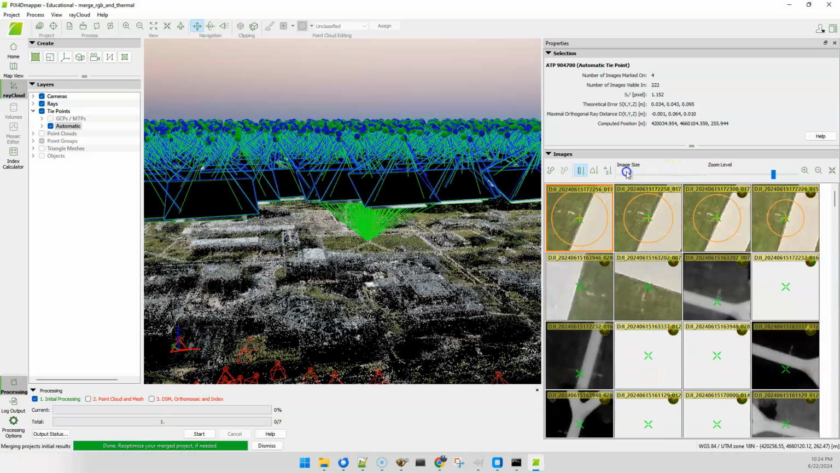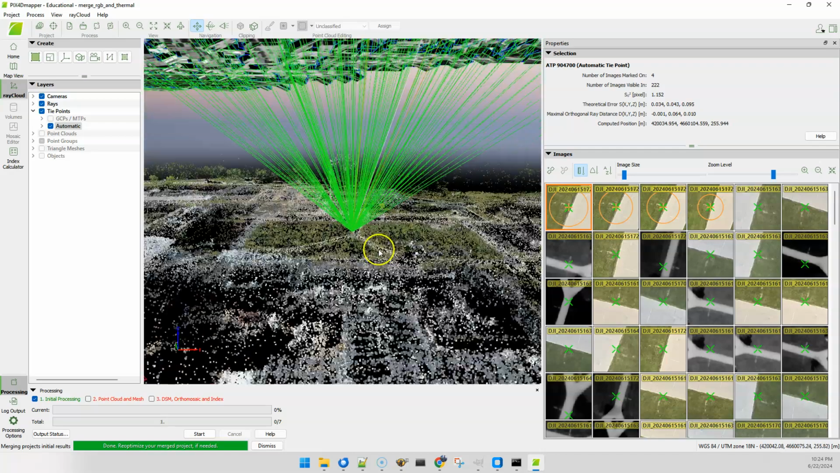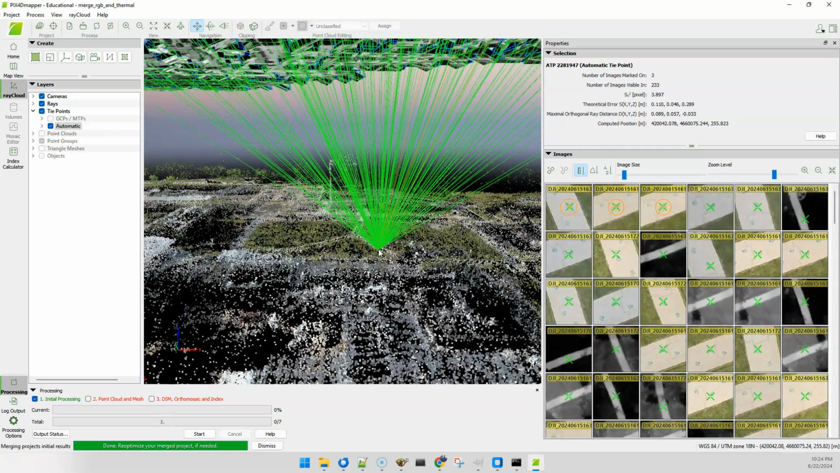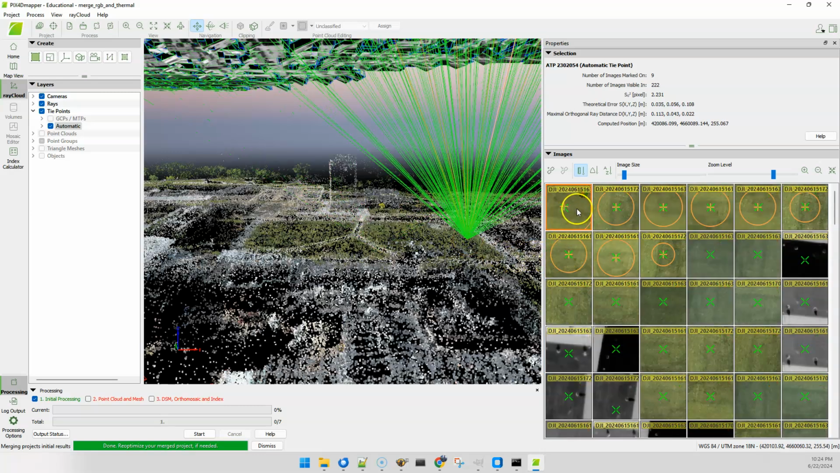So if you take a look here, you can usually find structures in the landscape. I really like to use manhole covers, which often show a pretty good signature. In this case, we can look for some of these in a grassy area. So here's one. Here's a grate right here.